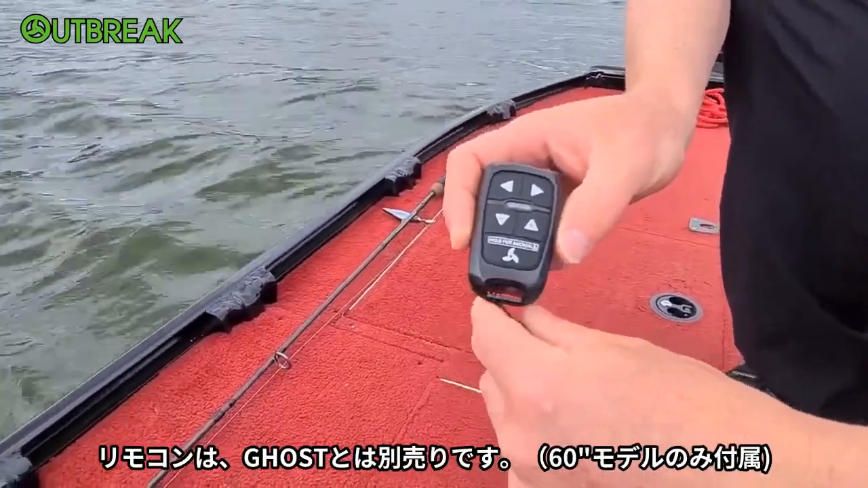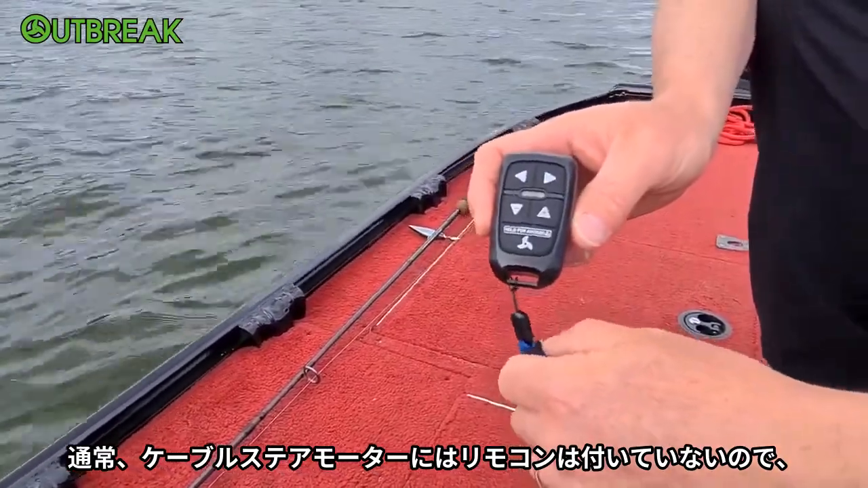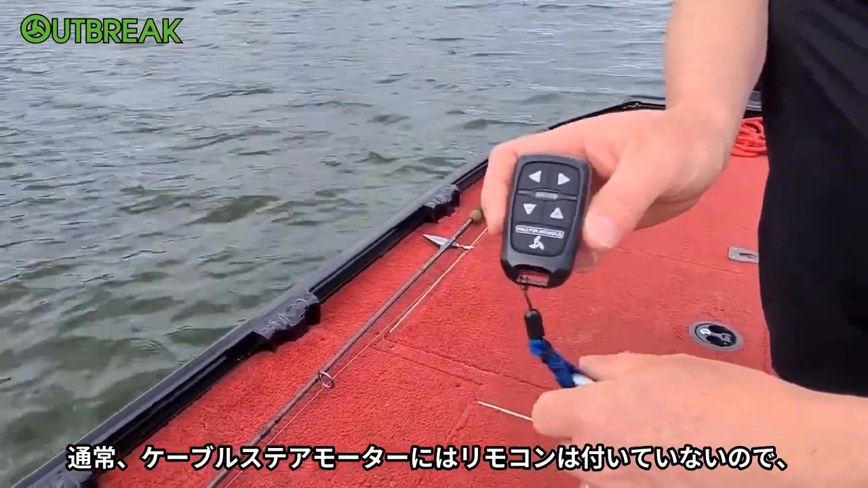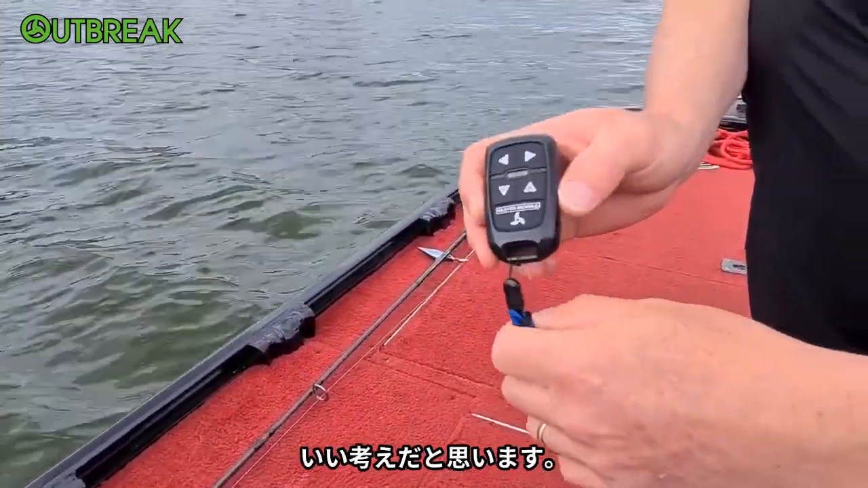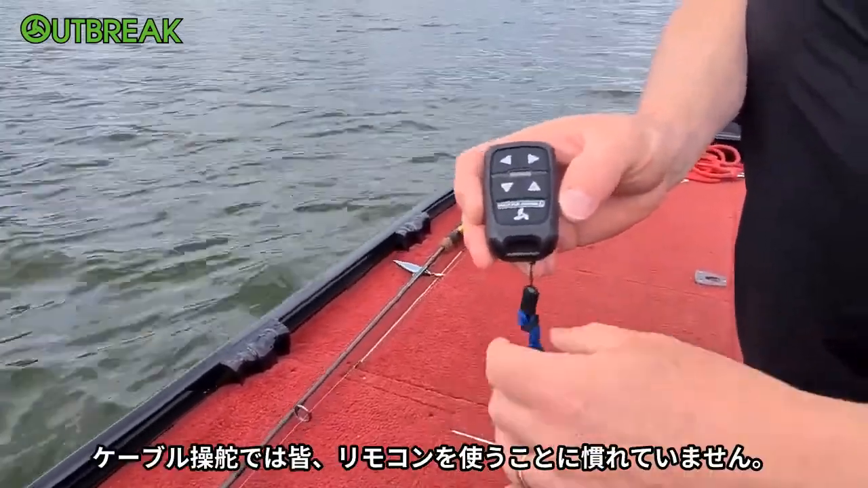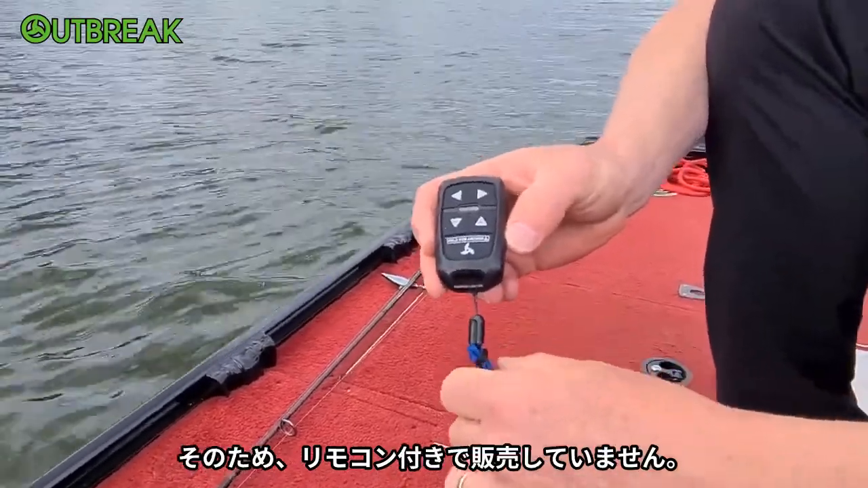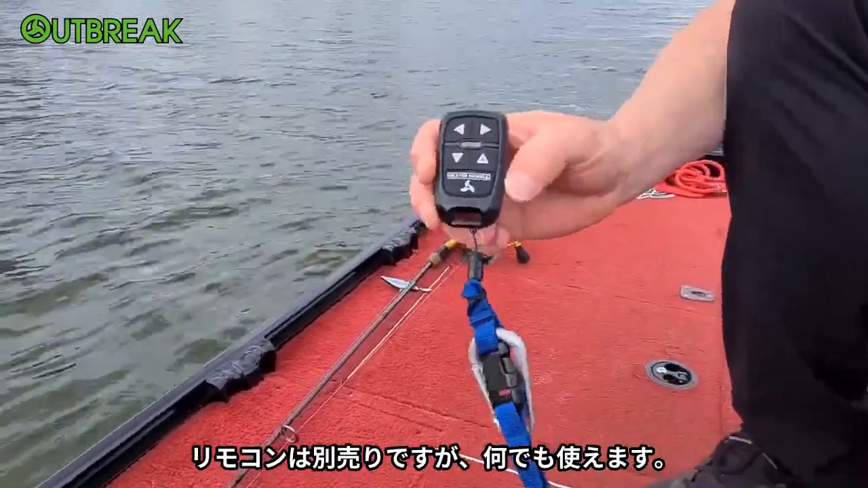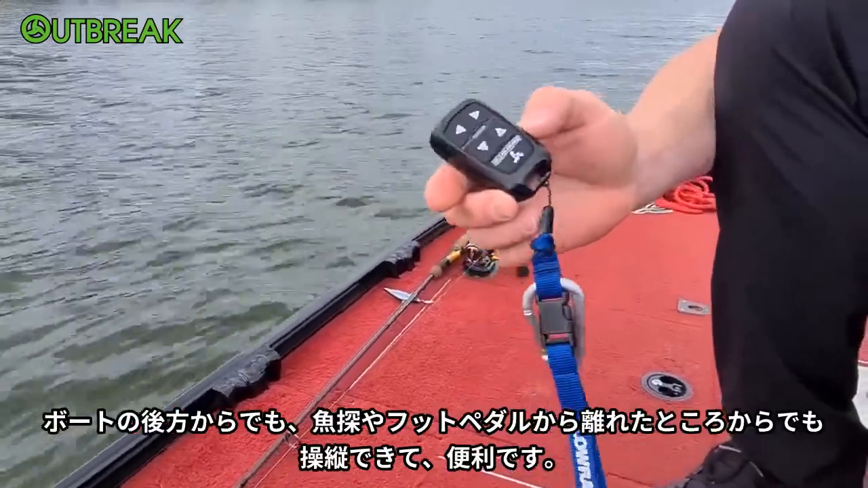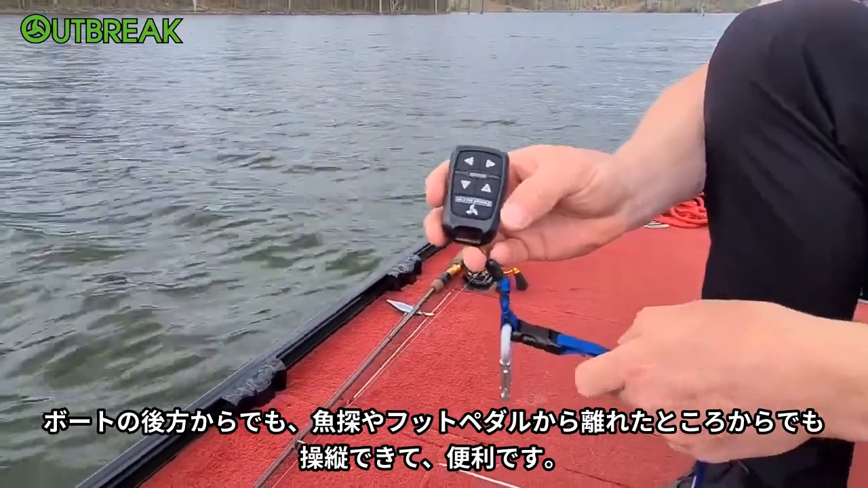It is an extra with the LOWRANCE Ghost, as normally cable steer motors don't have hand remotes. I guess they've come up with the idea that because it is a cable steer, not a lot of people are used to remotes, so they don't sell them with the remote. So these are an extra, handy thing to use if you want to drive it from the back of the boat, away from a sounder or the foot pedal. It's handy to have it.